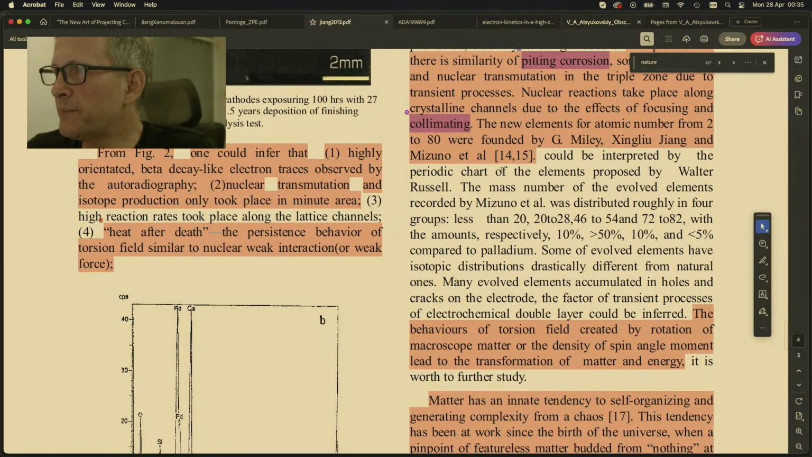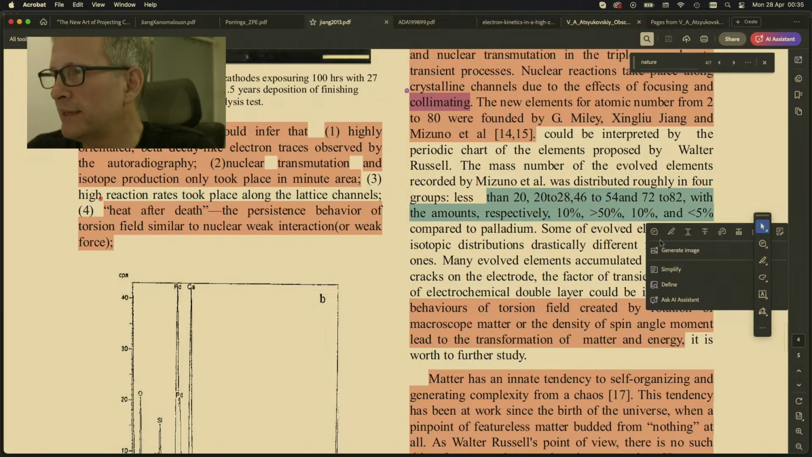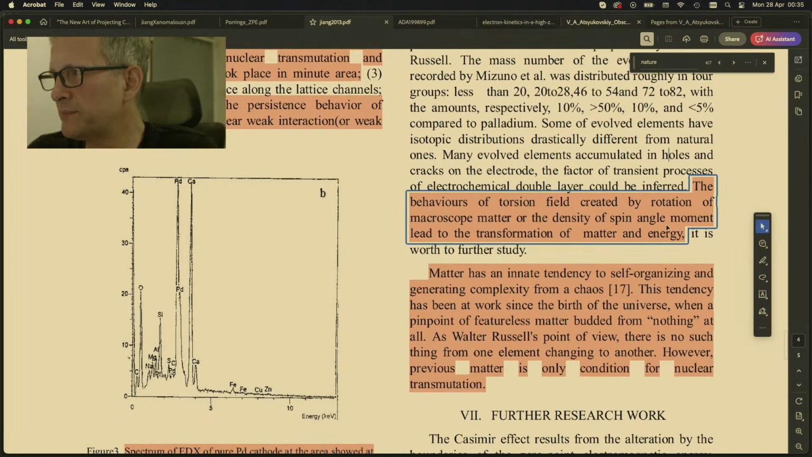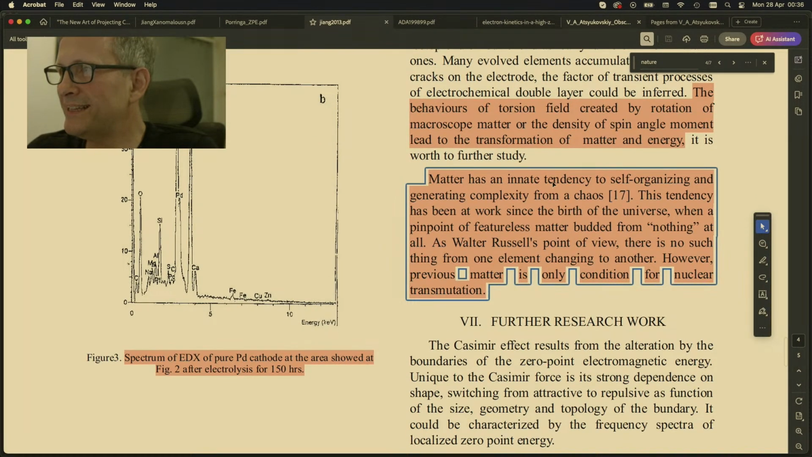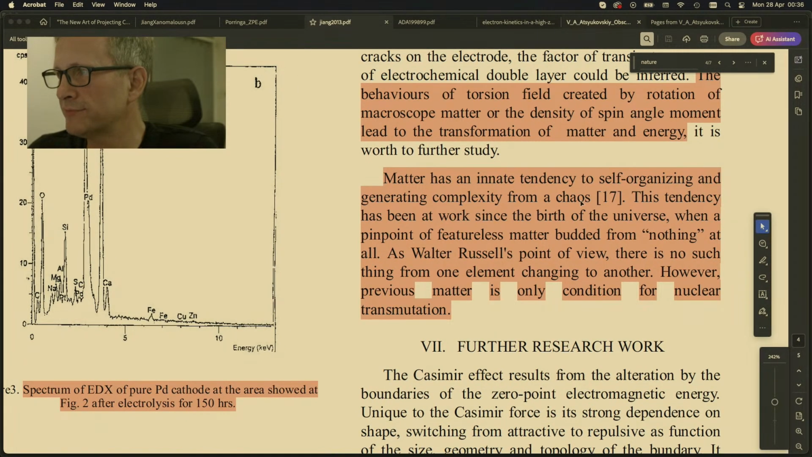This could be interpreted by the periodic charge of elements proposed by Walter Russell. The mass number of the evolved elements recorded by Mizuno et al. was distributed roughly in 4 groups. Okay. The behaviors of torsion field created by rotation of macroscopic matter or the density of spin angular momentum leads to transformation of matter and energy. It is worth further study. Matter has an innate tendency to self-organizing and generating complexity from chaos. I rest my case. Self-organization, order from chaos.